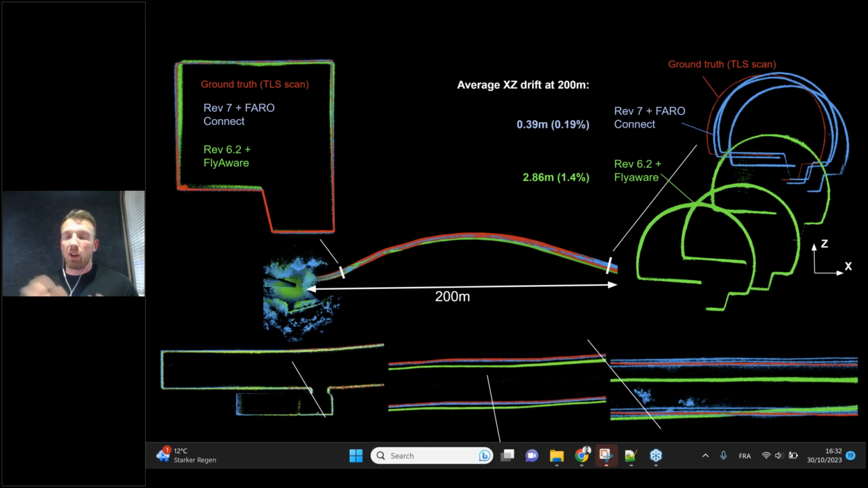And as you see on the right-hand side, when you look at the ground truth from laser scan data and look at the Rev 7 Faro Connect process data, we're very, very close in tolerance to what we're to get for the ground truth, especially in comparison when you look at the Rev 6 data and Flyware. We accumulated quite large drift factors. So with the Rev 7, we're able to get that down to just under 0.2% of drift over 200 meters in a symmetrical environment, which is really, really a good result and what we're really hoping for in this package.